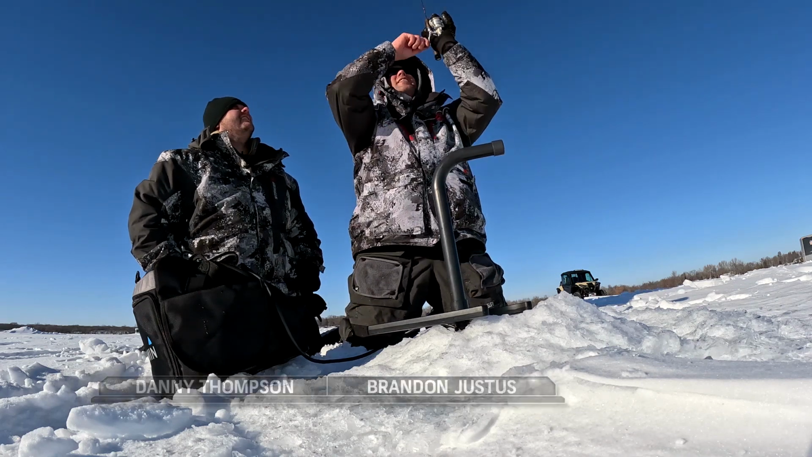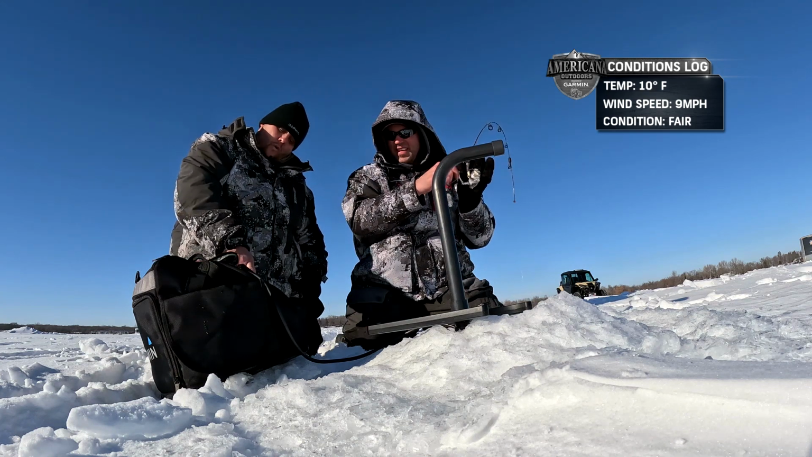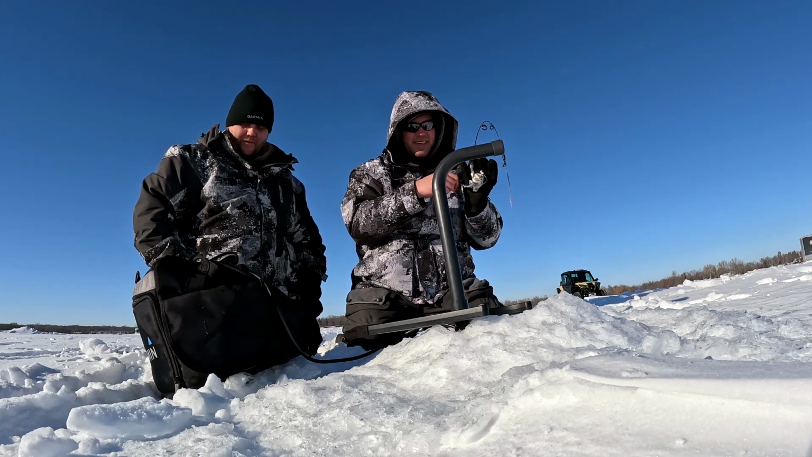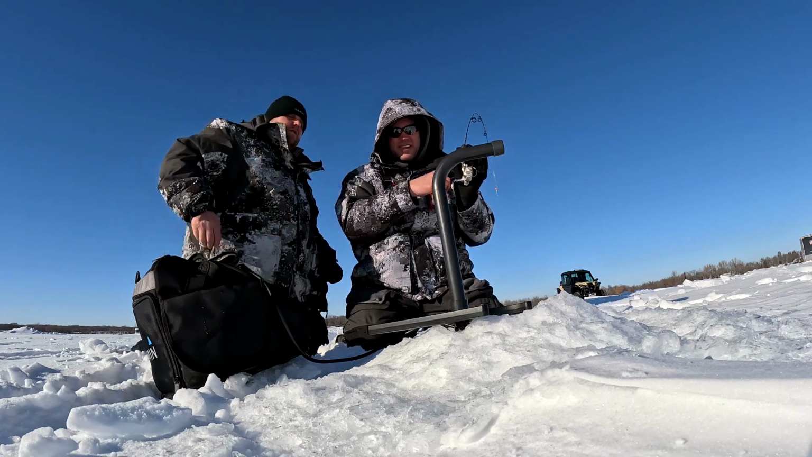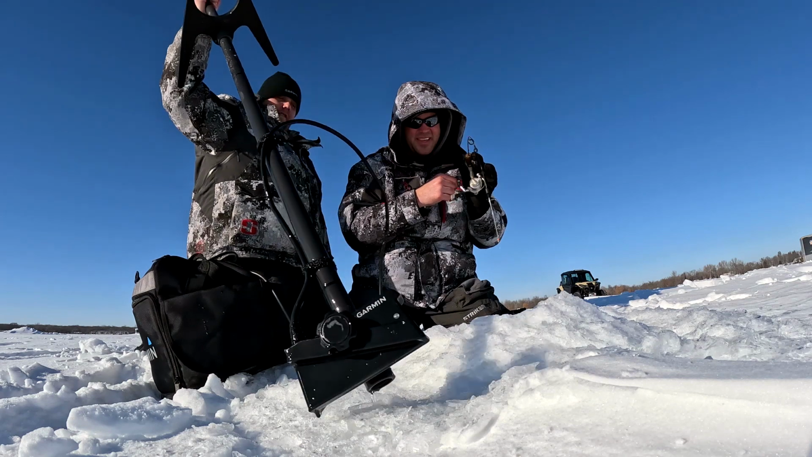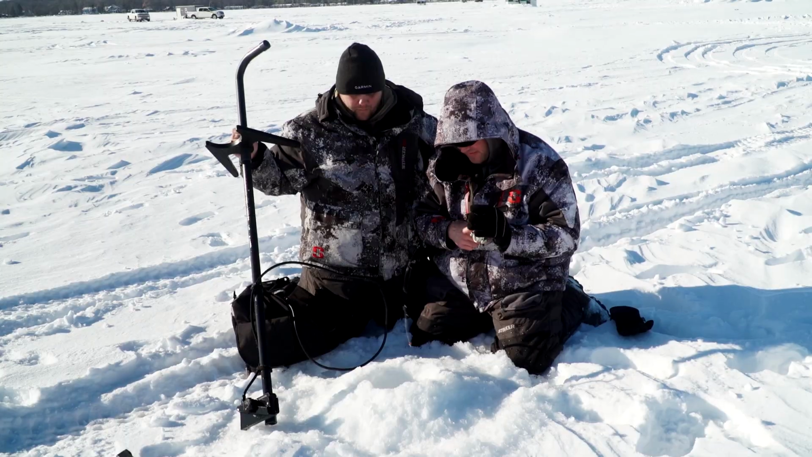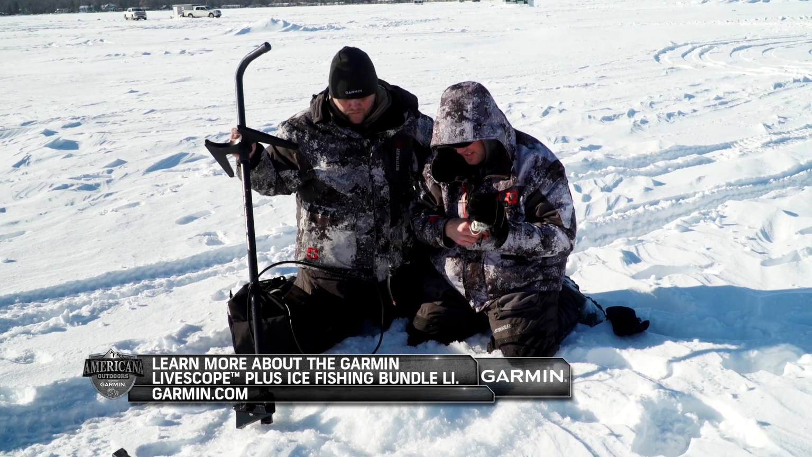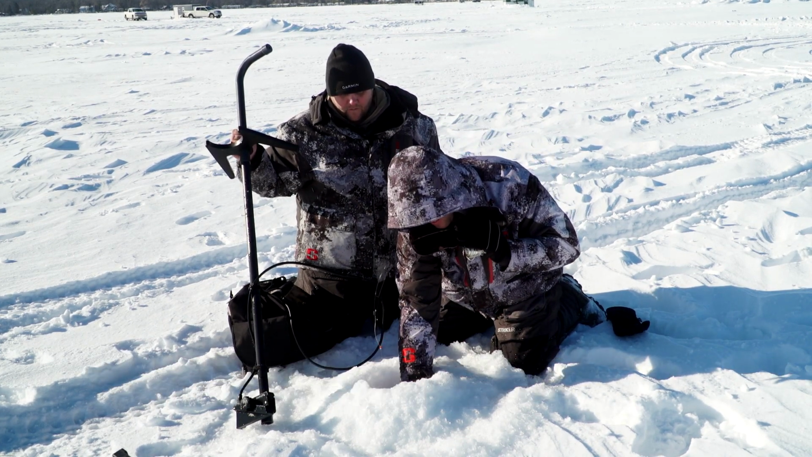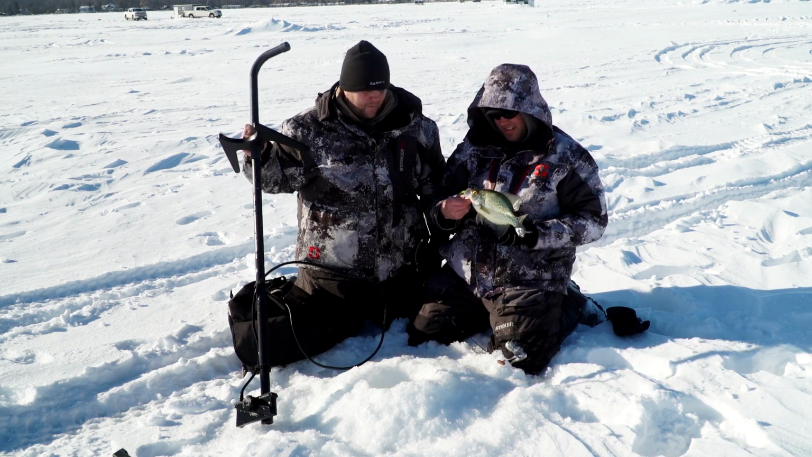There he is. There he is. That's another good one. And he's watching him come up on the screen. Yeah. That's cool. It's so cool being able to see. It's fun, and it's fun using that Livescope to kind of chase the fish down and find the fish. But it's also cool, you know, just fishing with it in the down mode and being able to watch these fish. We were watching that whole school. We're watching how they react. This fish, you know, comes right over to your bait and you're able to catch them. That's pretty cool. That's awesome.